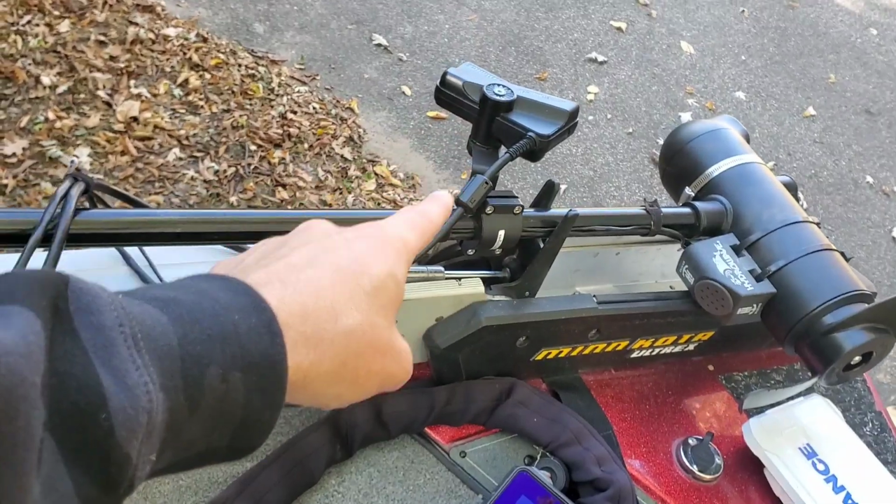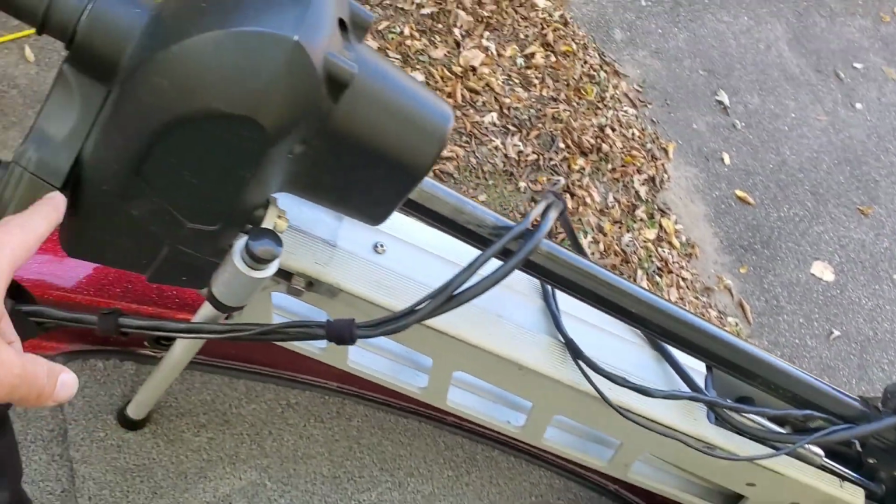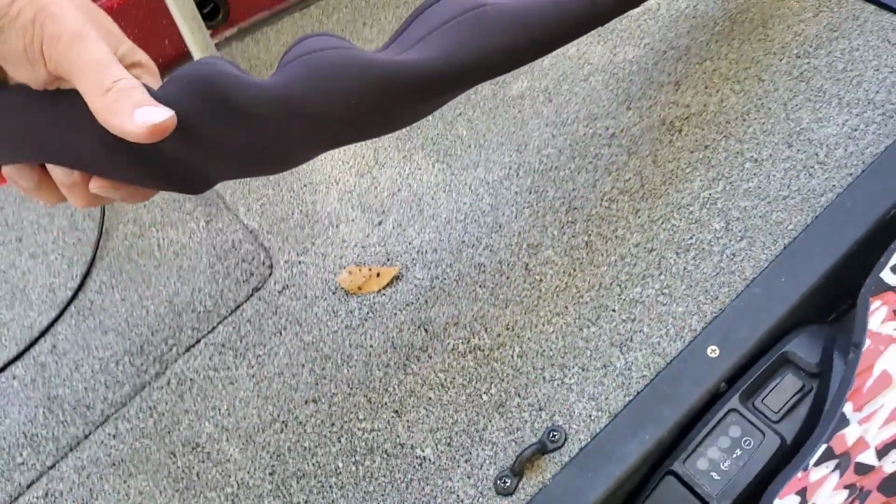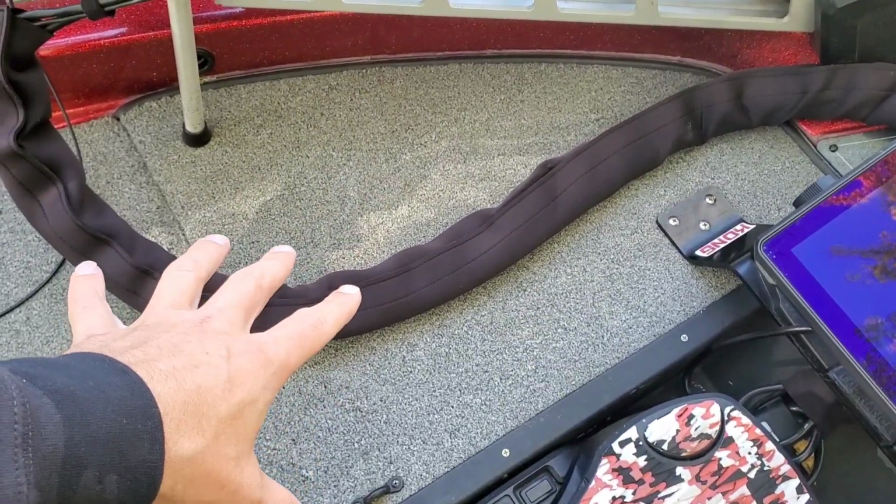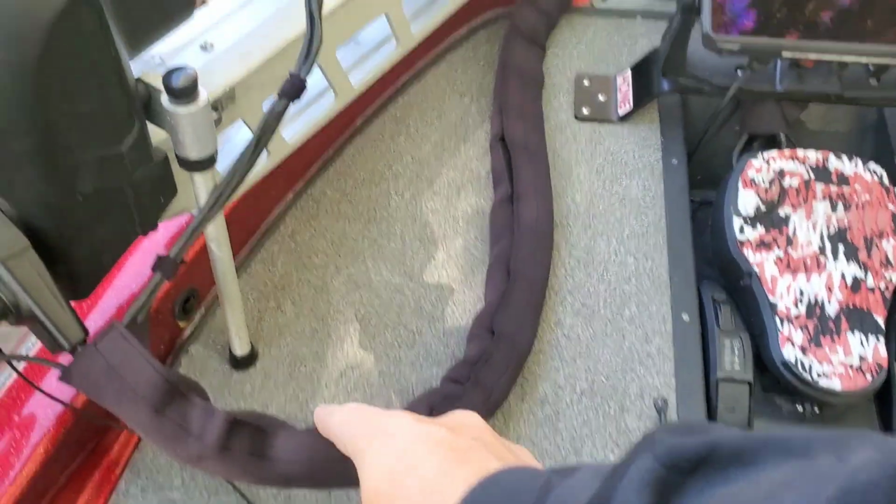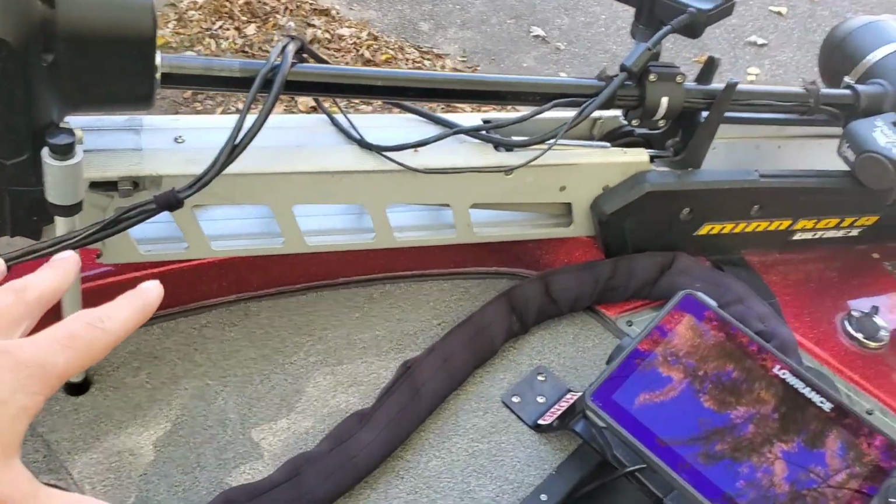So all three of these wires are running up the shaft. I have it going down through a Troll jacket. The Troll makes an XL version, instead of using the TH Marine jacket or whatever else. I'm using the Troll motor sock. This is the motor sock XL wrap, so that fits all three of those cables.